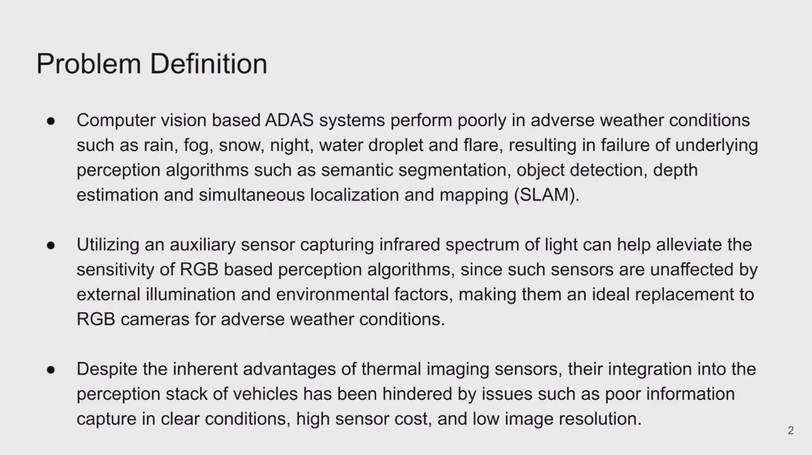So computer vision based advanced driving assistance systems perform poorly in adverse weather conditions such as rain, fog, snow, and night, and even when there is water droplet or flare within the image. Now, this results in failure of underlying perception algorithms such as semantic segmentation, object detection, depth estimation, and simultaneous localization and mapping due to occlusion of relevant information.